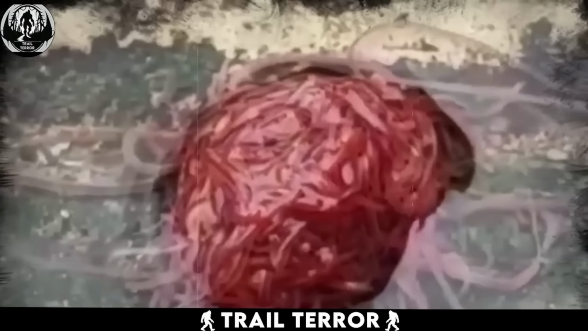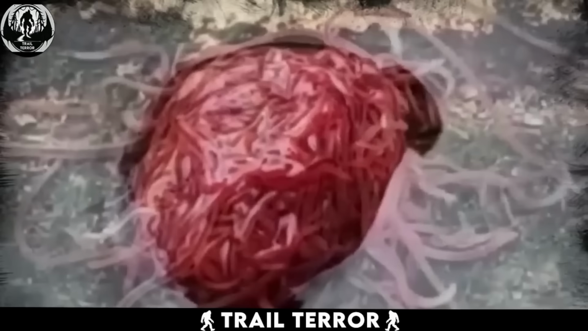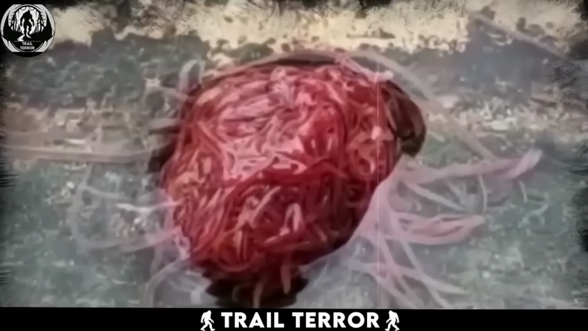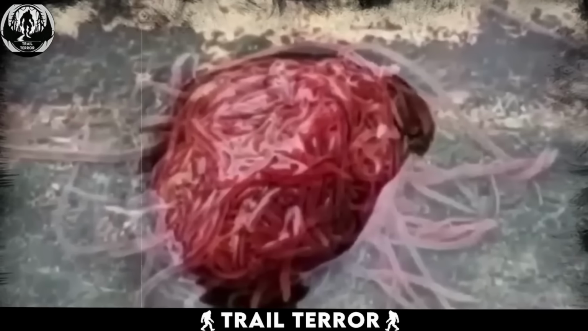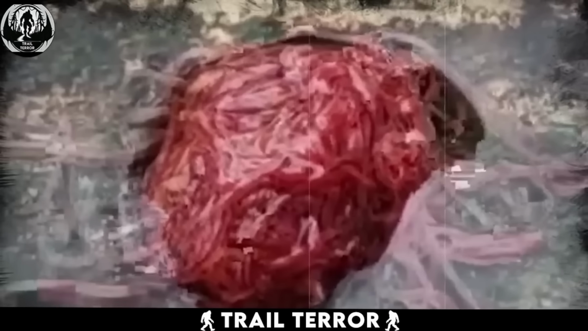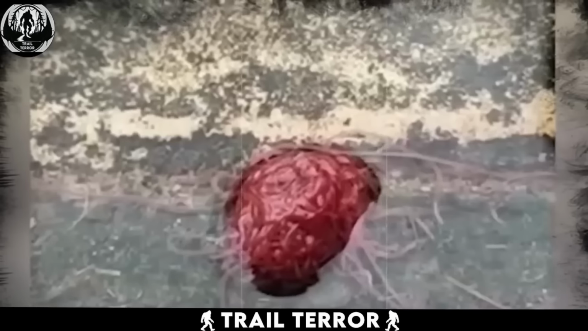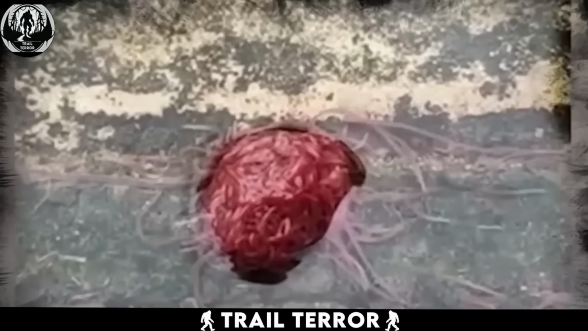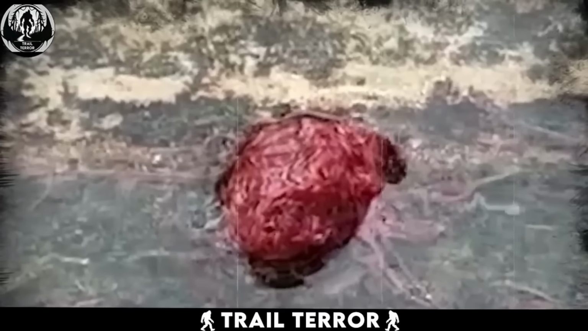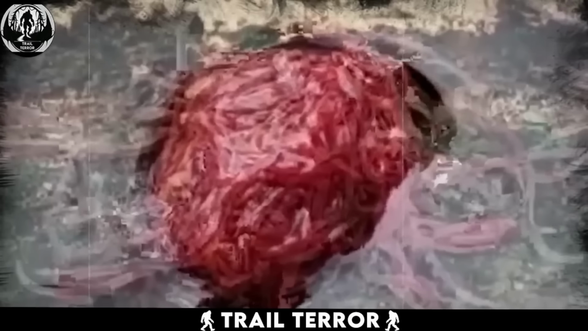This unsettling video comes from Spain and showcases a mysterious and somewhat disgusting creature. At first glance, the creature appears to be a mass resembling a brain from some unknown animal. However, upon closer inspection, it becomes apparent that it's a collection of gooey worms intertwined together. Surrounding this bizarre entity are freely moving bugs, detached and seemingly unaffected. The worms within the blob exhibit minimal movement, creating an eerie scene.